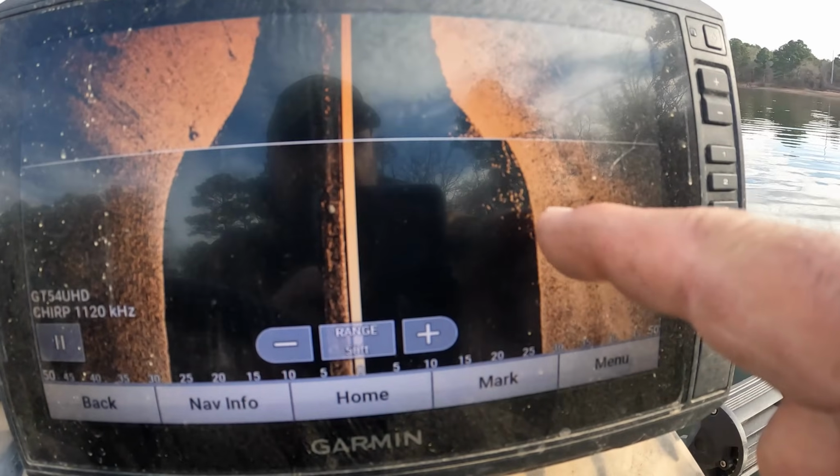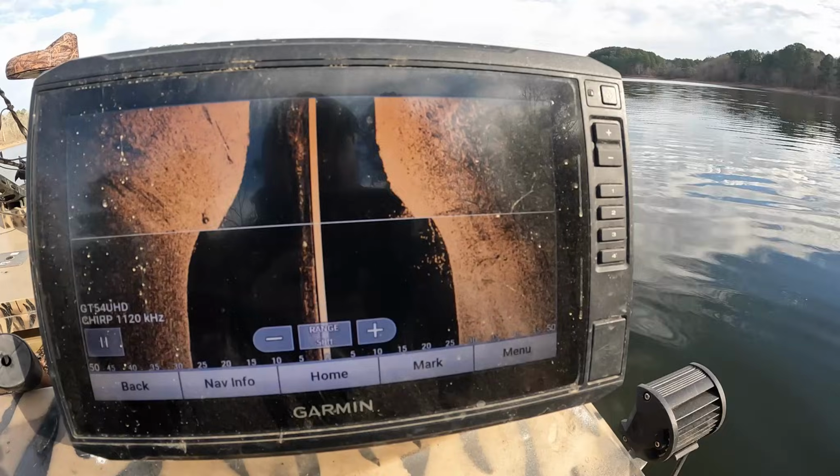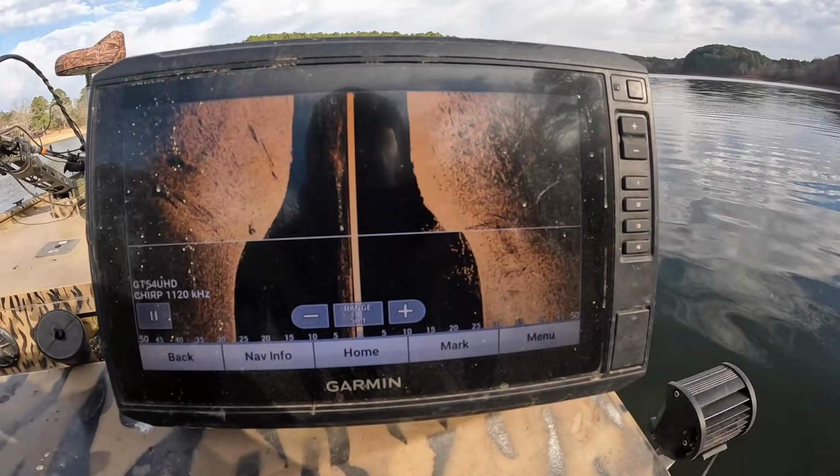Look at here. I done found a bunch right here. I'm gonna go see if I can catch these. Y'all hang in, we're gonna put the trolling motor down, see if we can turn around and catch some of these fish right here.